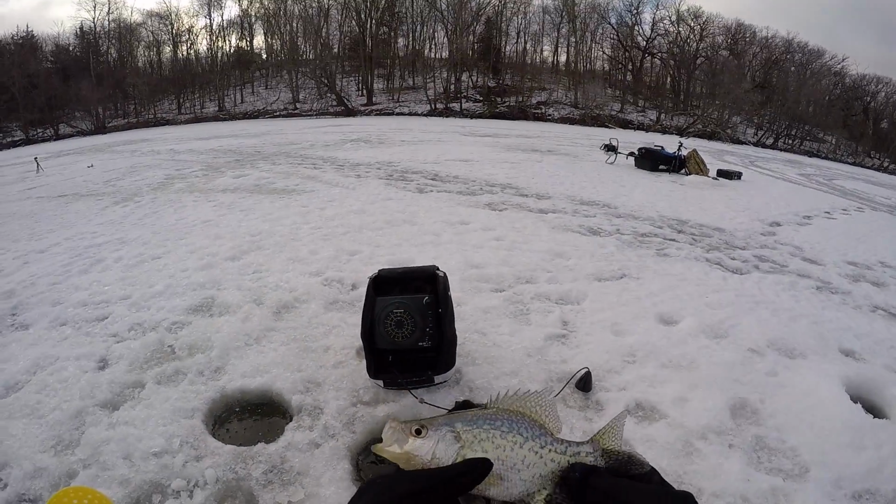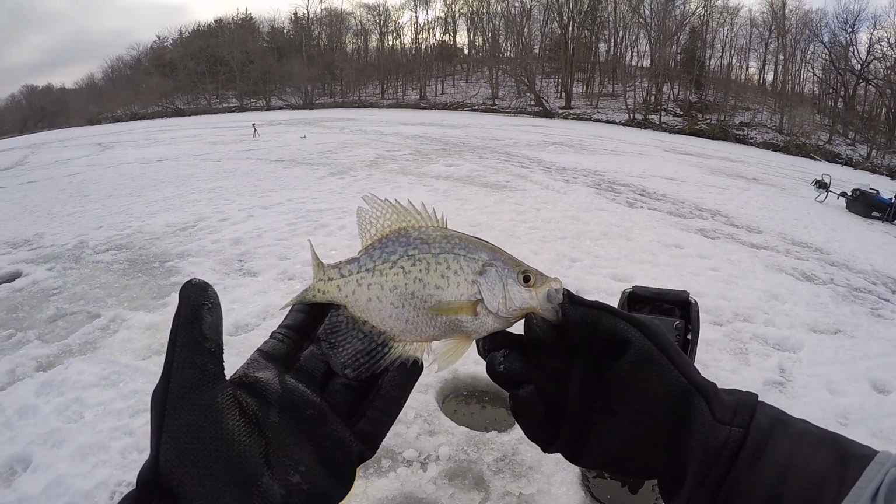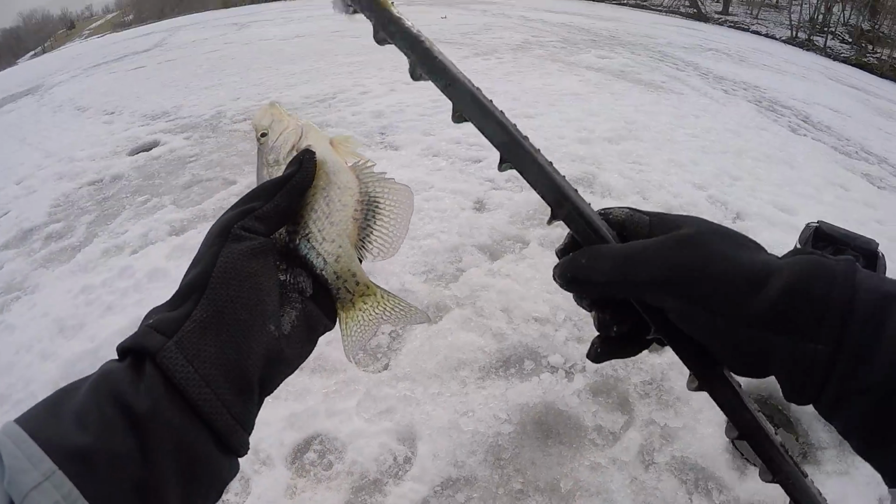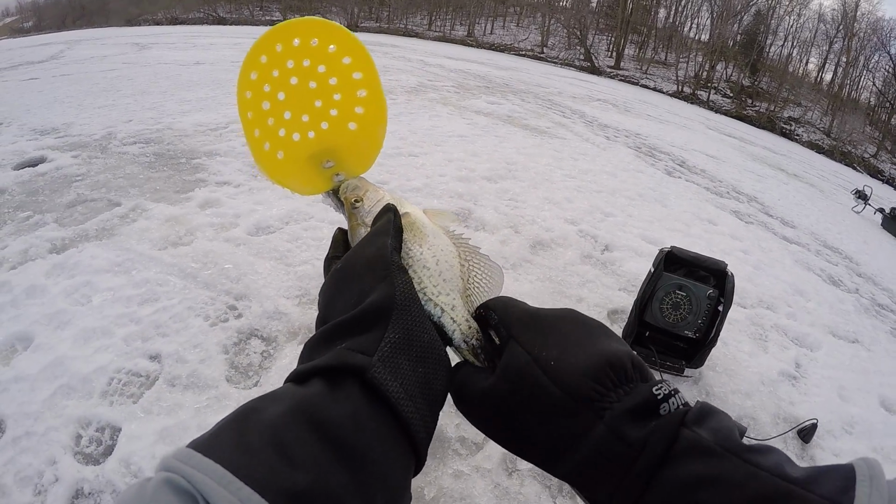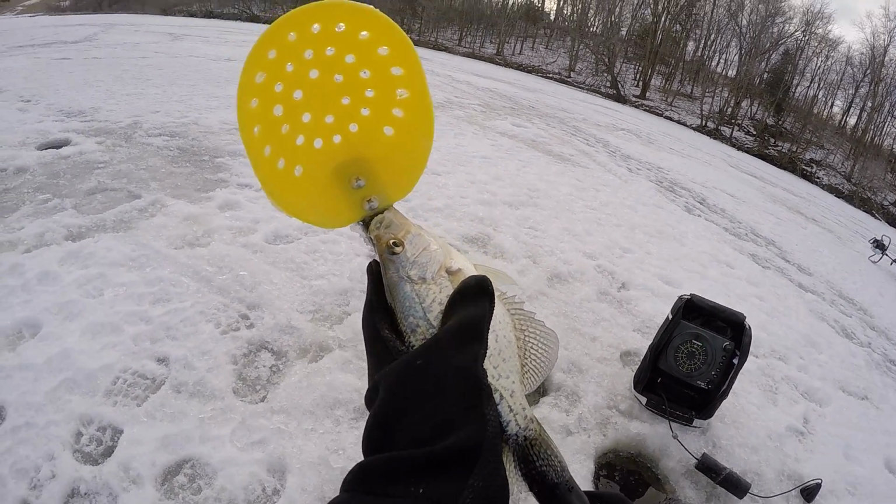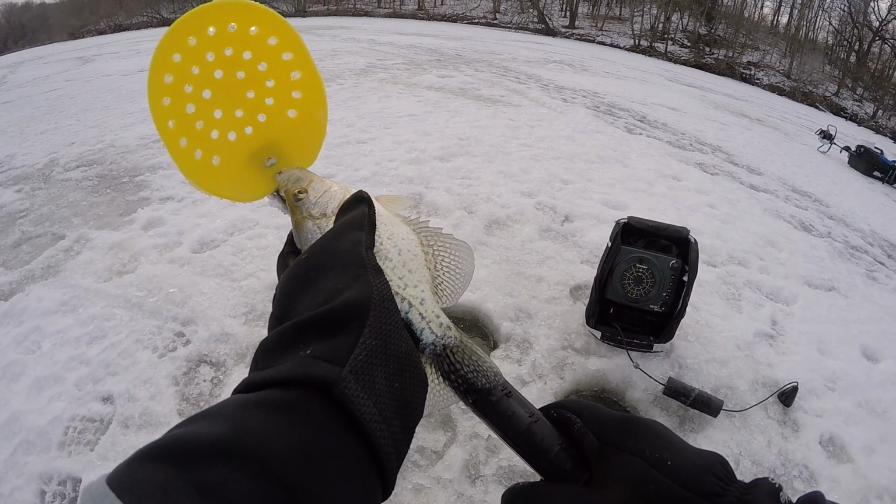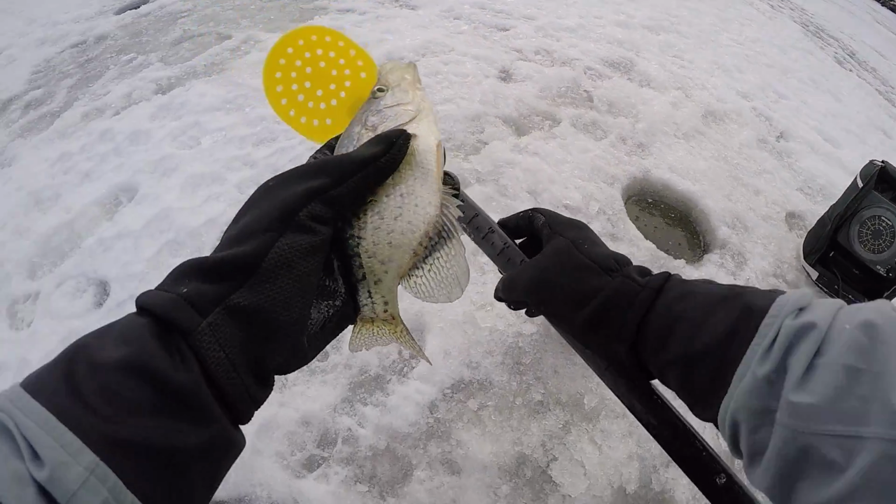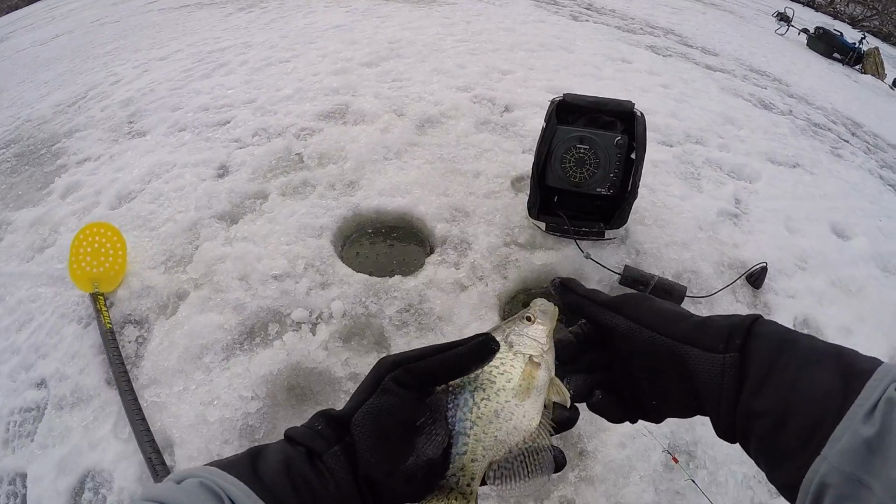Nice. Another nice crappie. Again, just about average here on Don Williams, guys. So how big is this one? There's the lip mark, right at the lip mark, down to just below touching 10. I bet if I pinch his tail, I can make him touch 10. So, little 10-inch crappie, pretty much standard here.